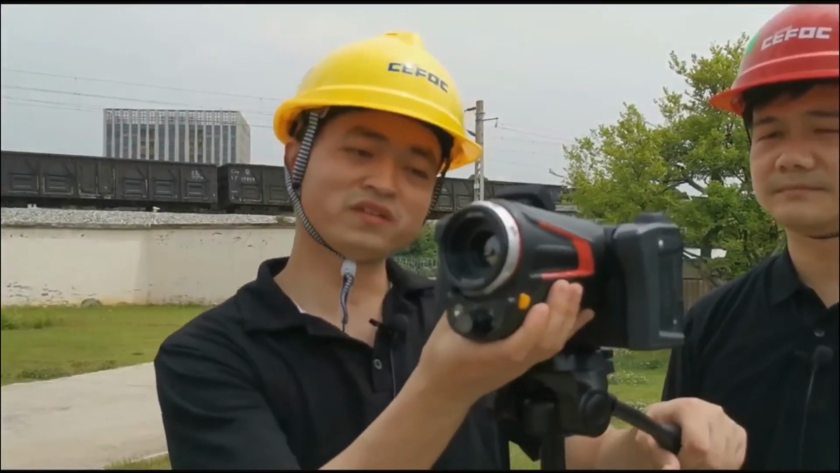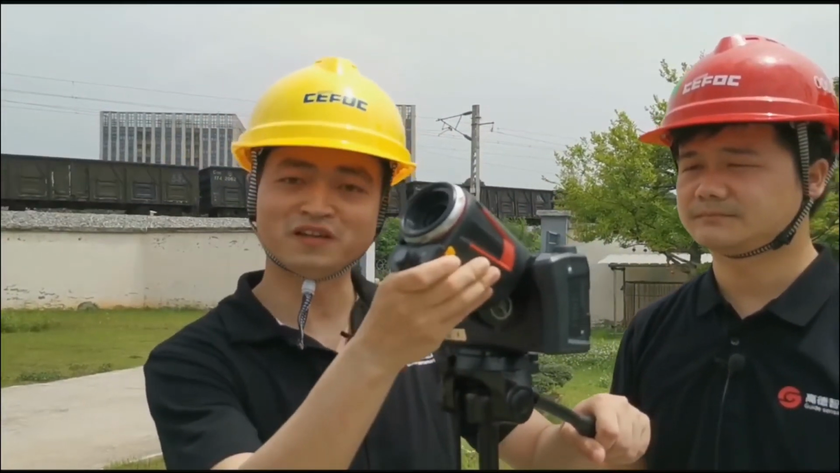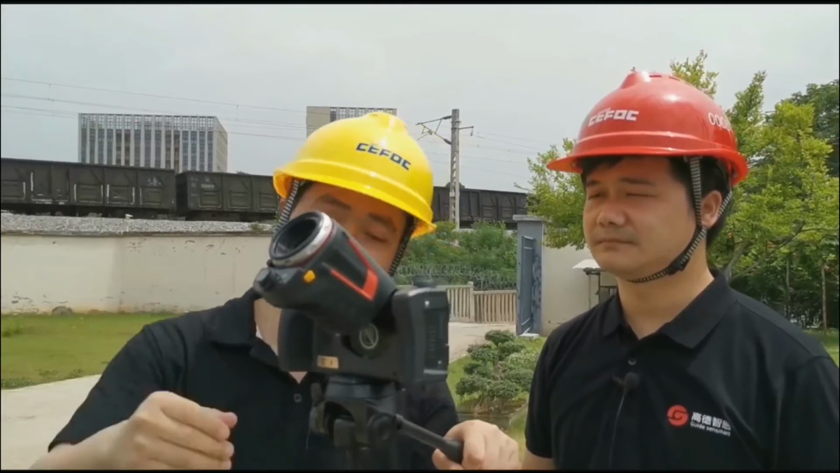So when you take photos, you can adjust the fold of the lens, so you can see up.